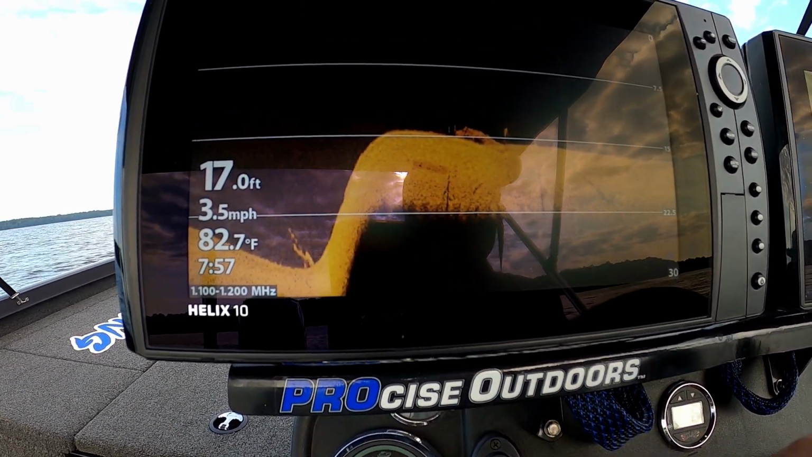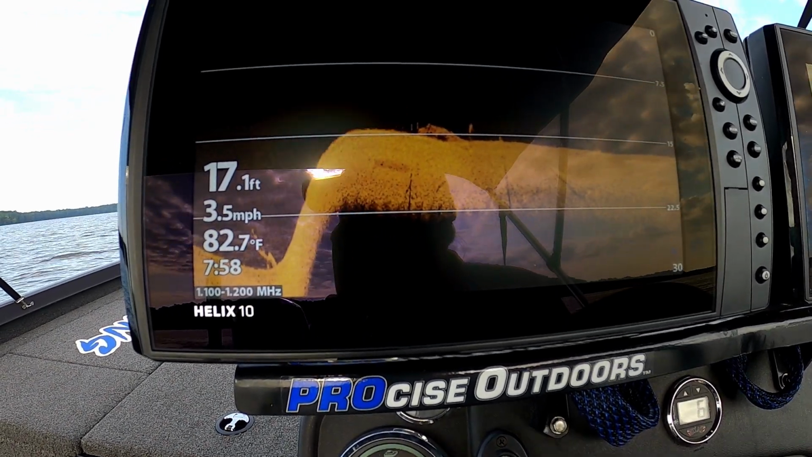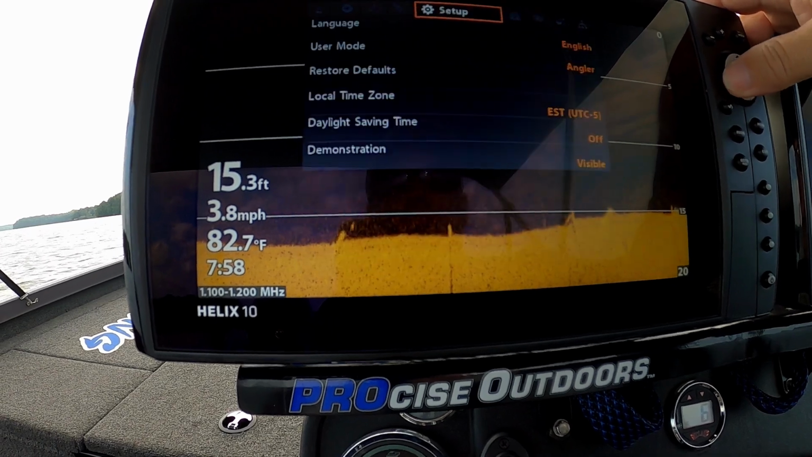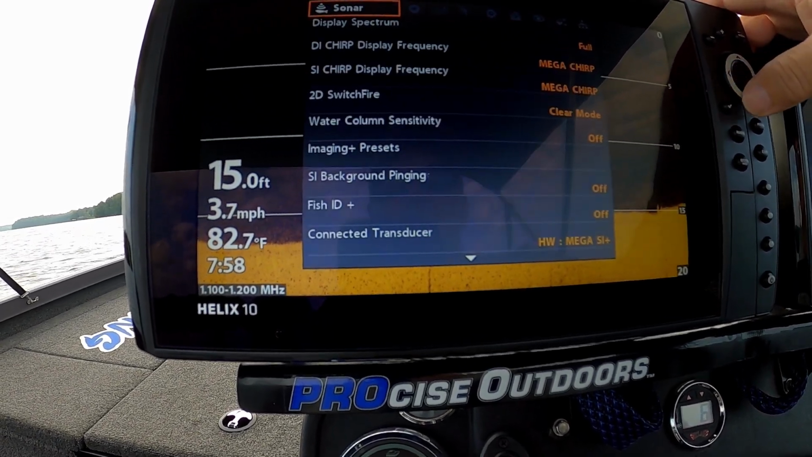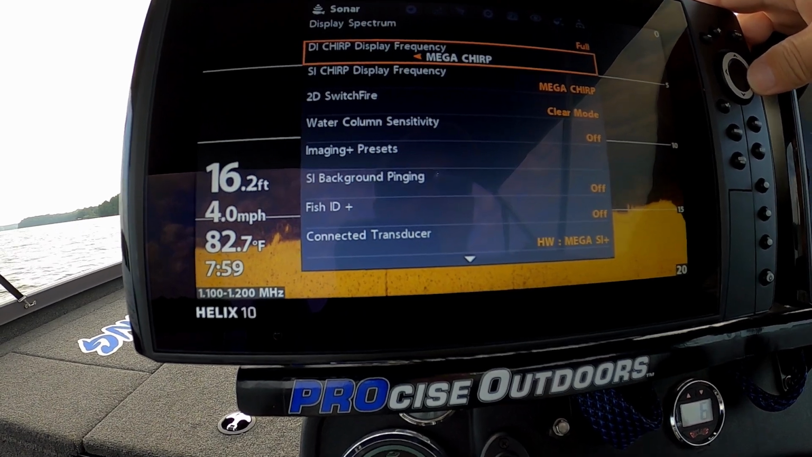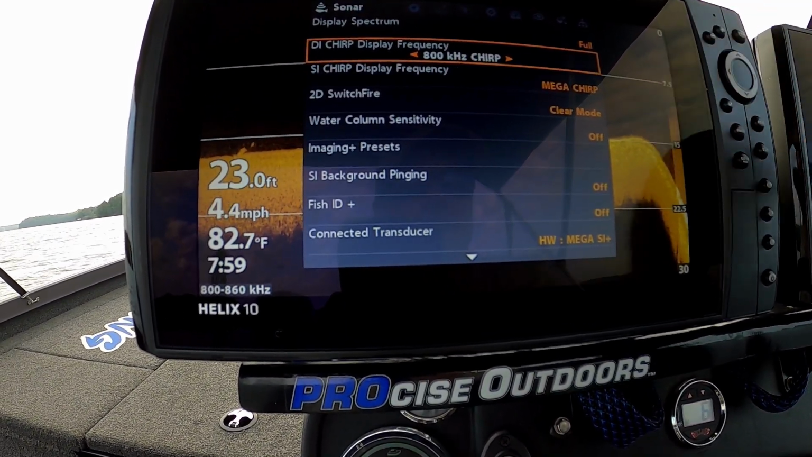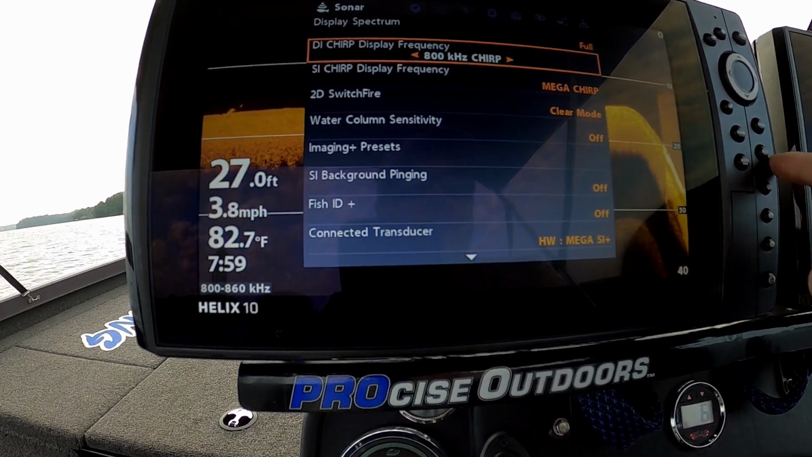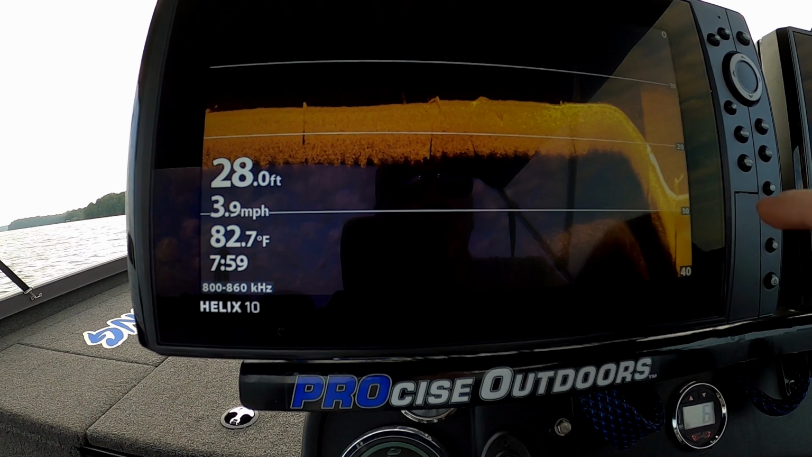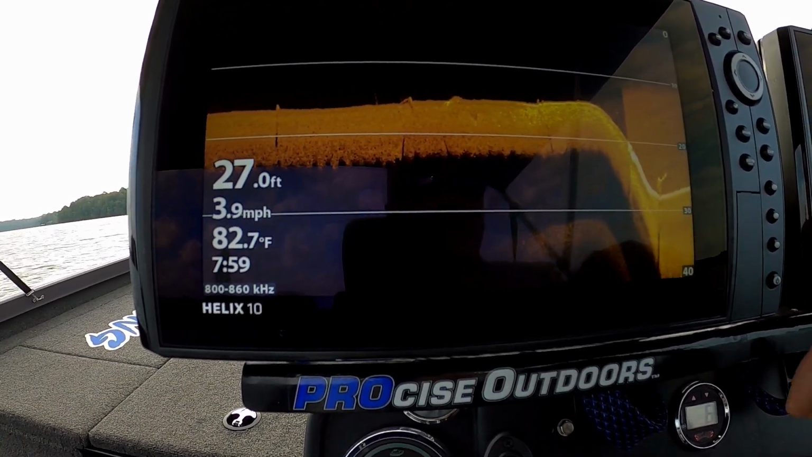Alright, so let's get up in some shallower water so we can adjust our view on our screen. Yep, so our display went back to Mega when I started messing with the settings, so we're going to change that to 800 and see what happens. Alright guys, so on 800, this is new. Now I didn't have this on my Gen 2. You see what happened? You see how it started picking up all that silt in the water?